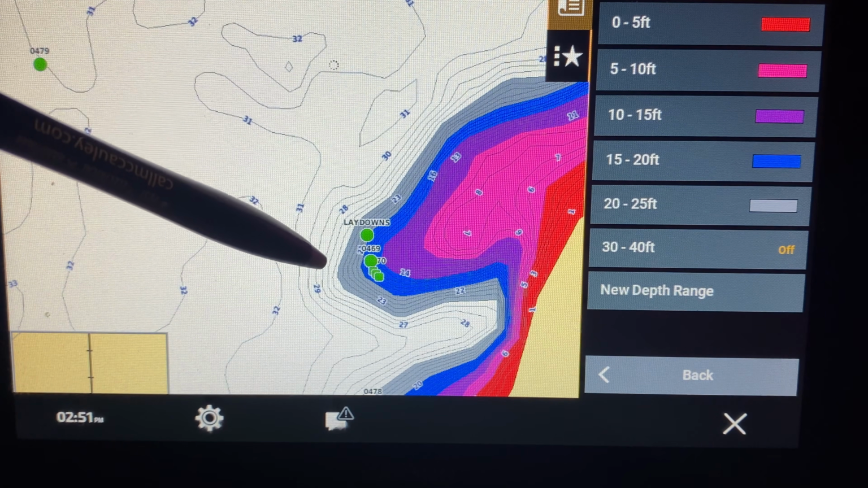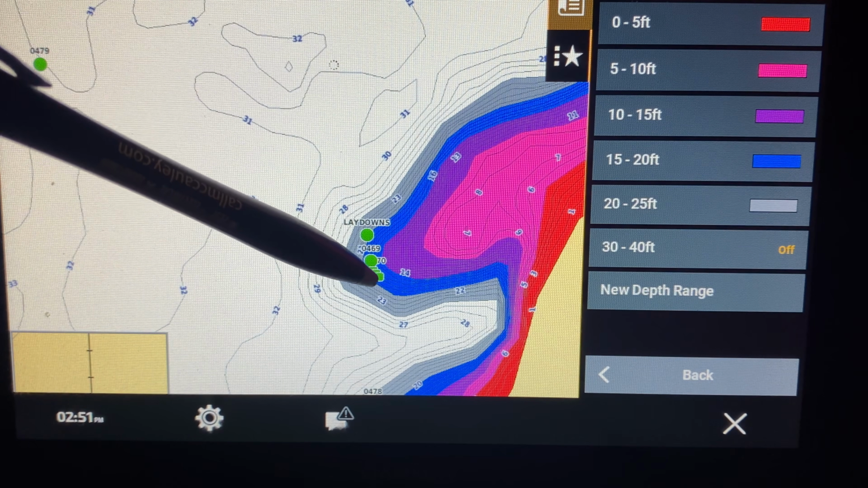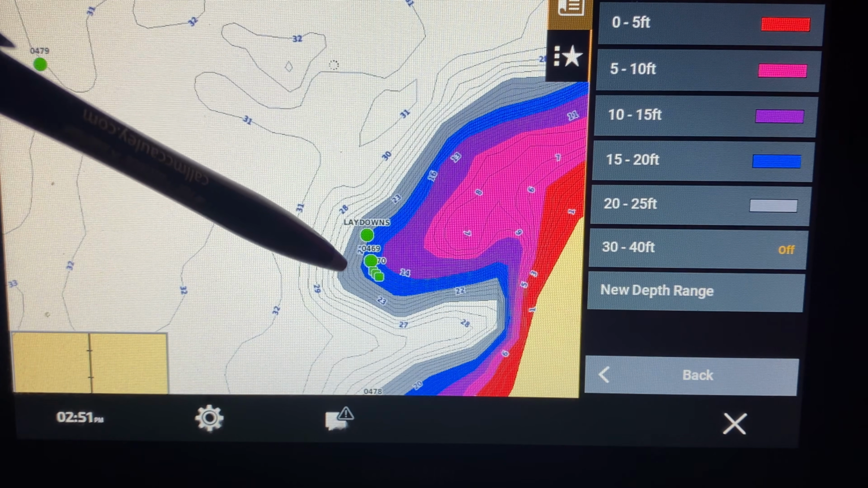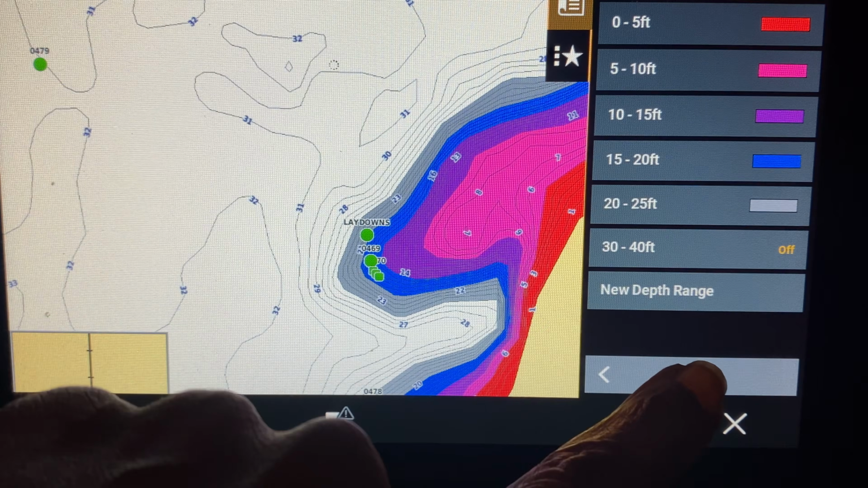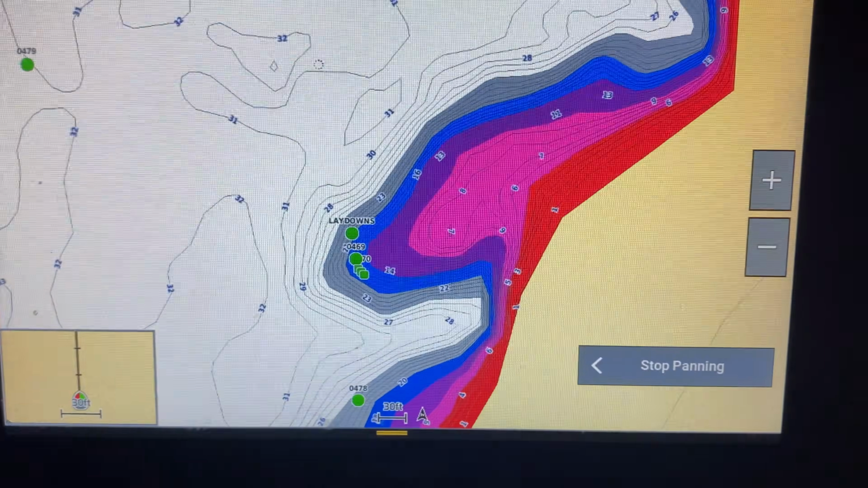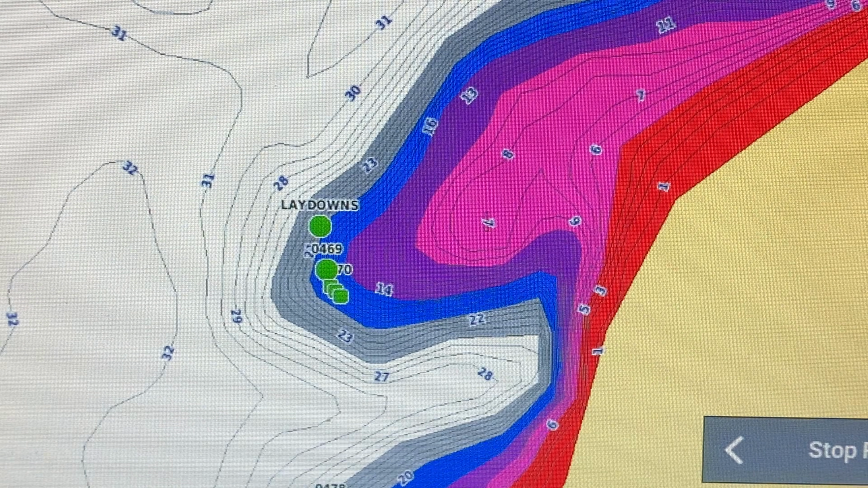Main Creek Point. As you can see, I've got a few laydowns or waypoints marked here because there's some cover right there. Let me see if I can zoom in a little bit. Right there.